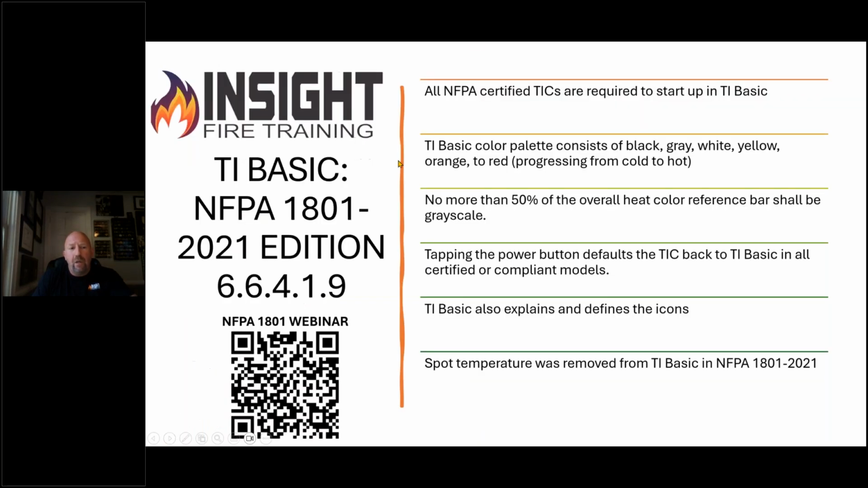So let's talk about, what does NFPA require all cameras to start up with as far as colorization? It's something called TI Basic. NFPA 1801, 2021 edition, 6.6.4.1.9 tells you this information about TI Basic. It is a lot of information about the symbols and all the things in there, but it also breaks down, when I turn the camera on, when am I going to see color and why?